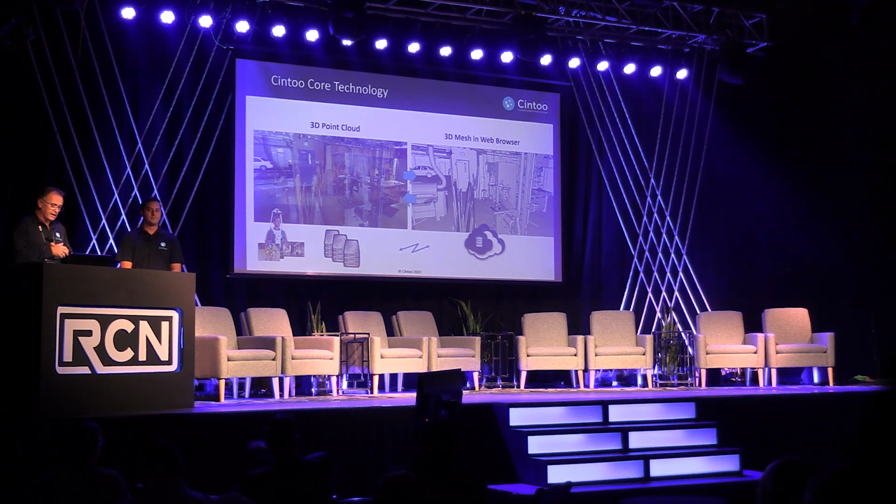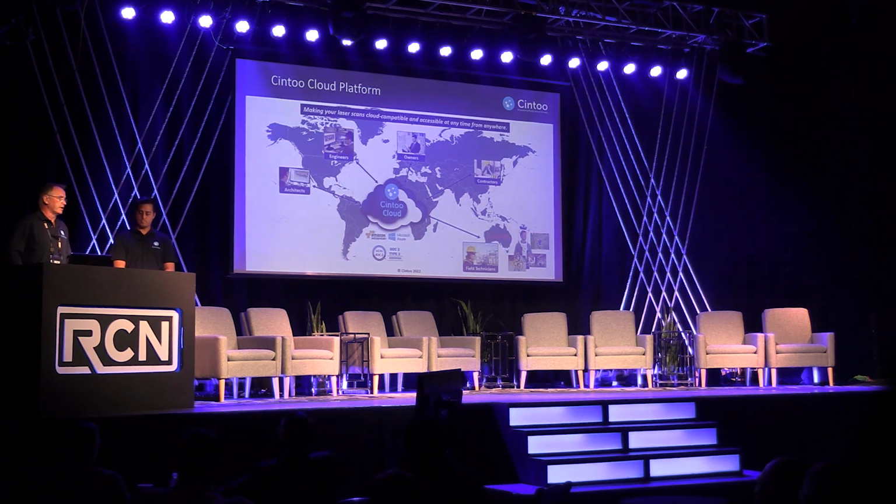But we have also this unique capacity to turn back the mesh into the source point cloud with no loss of information. Because at some point, people working in Revit or AutoCAD or Navisworks, they need a point cloud. They need an RCP file to be able to work with. So having this point cloud to mesh to point cloud is very unique to us. This is a patent we have in the US. And this is as a service of a platform called Cintoo Cloud.